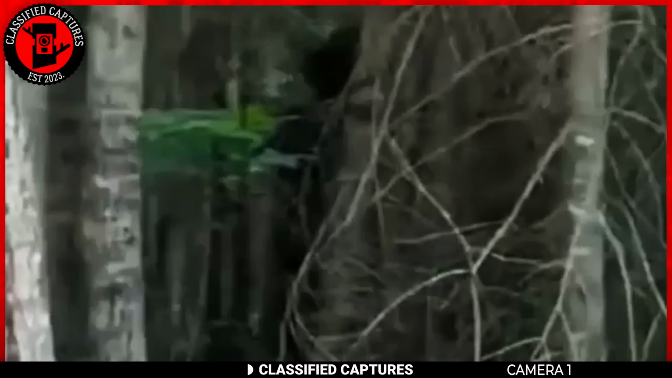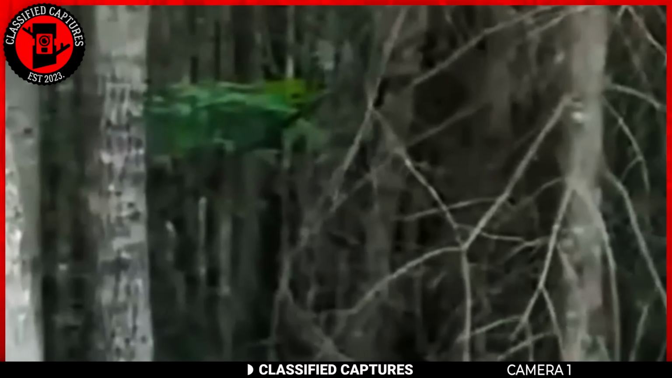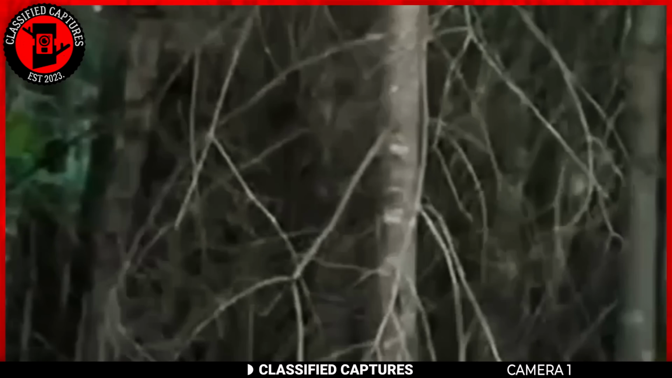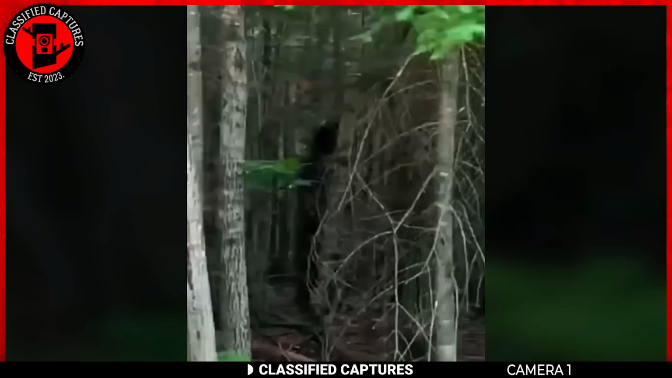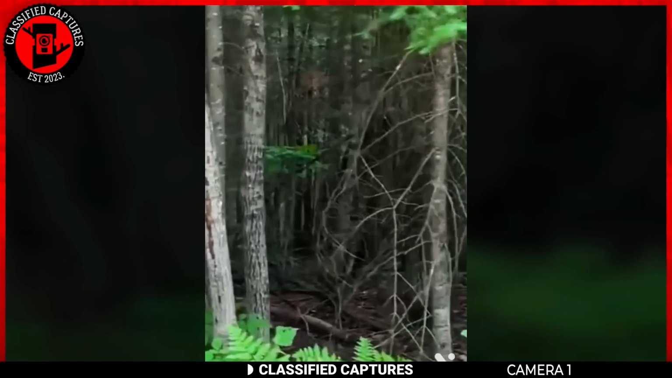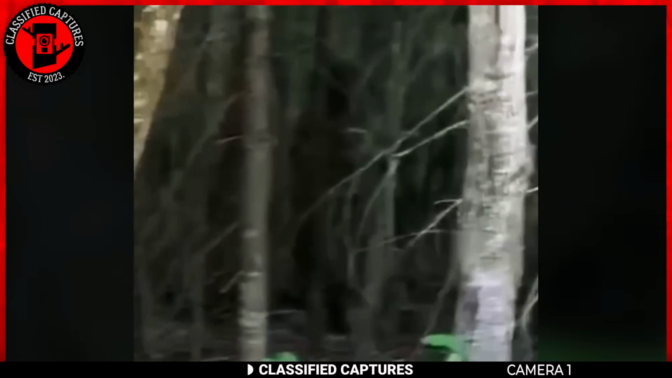The quality of this particular footage adds to the intrigue as it provides a clear and detailed glimpse of the purported Bigfoot in its natural habitat. These creatures have taken over our woodlands, and we should not be surprised if soon we see them at our doorsteps.